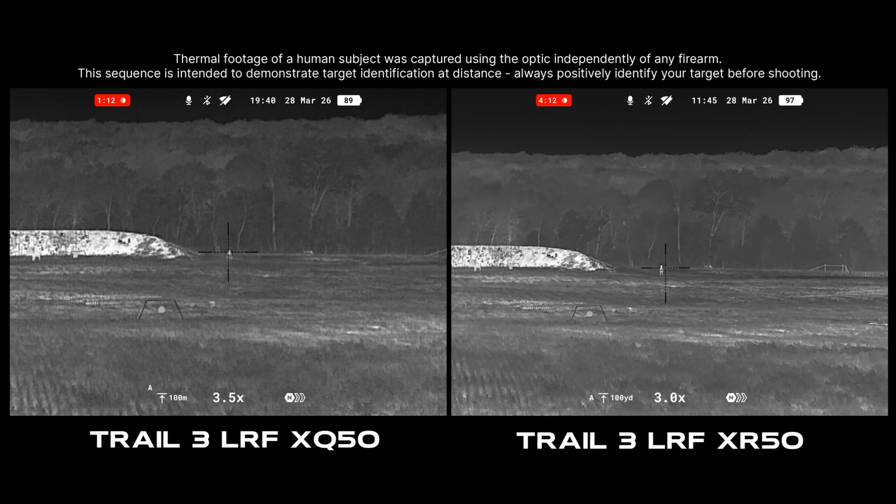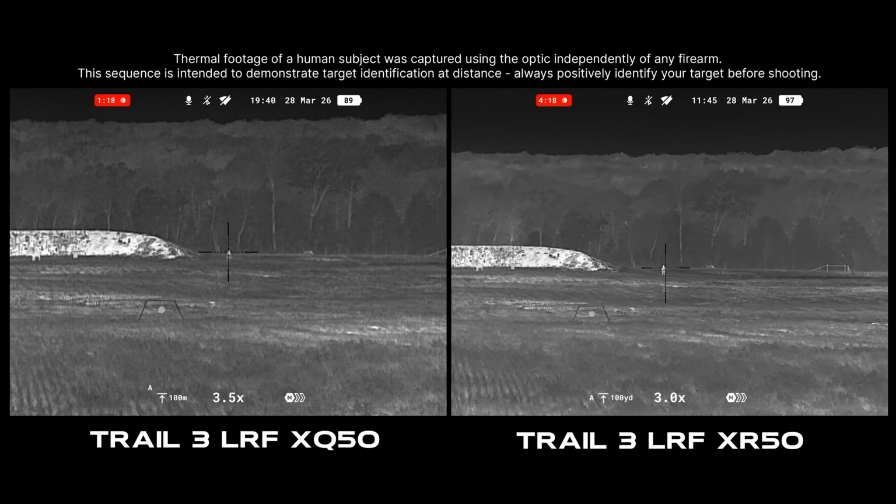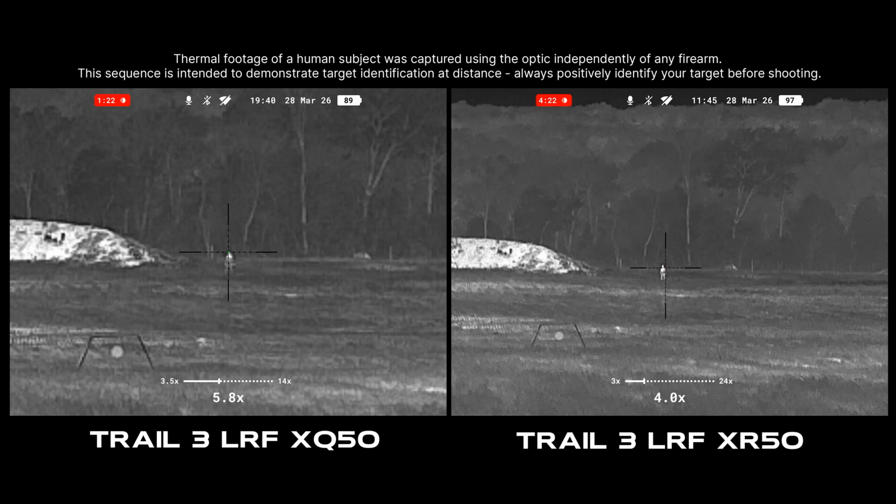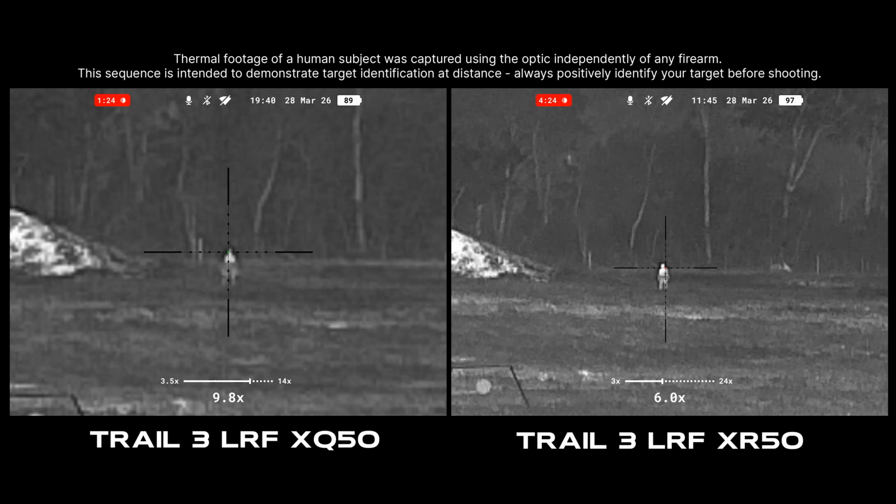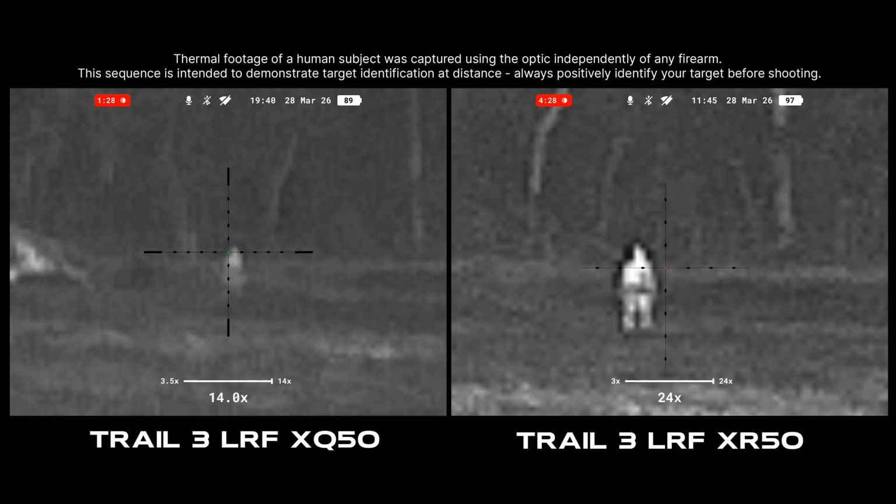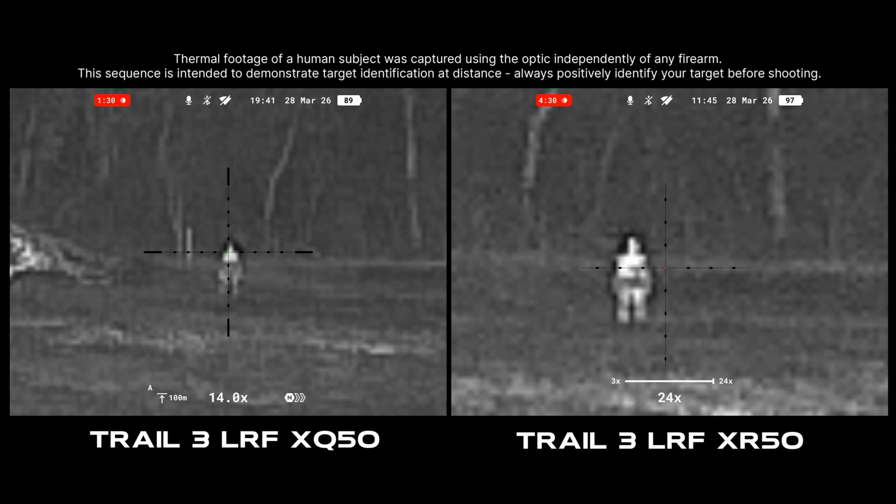So got our target down there, let's move it. And then we use the zoom ring to zoom in. And as you can see, they get more pixelated as I zoom in, because we still have the same amount of pixels on target. There's not going to be more definition, but you can get better shot placement.